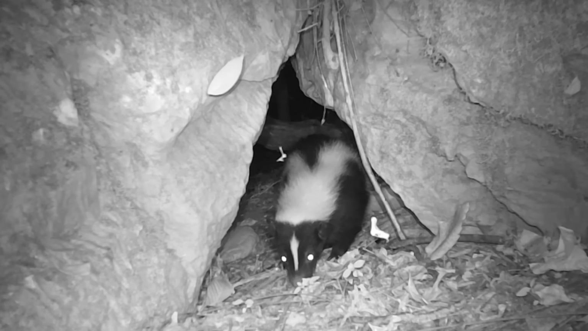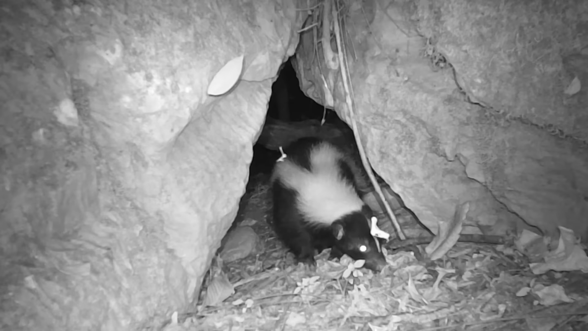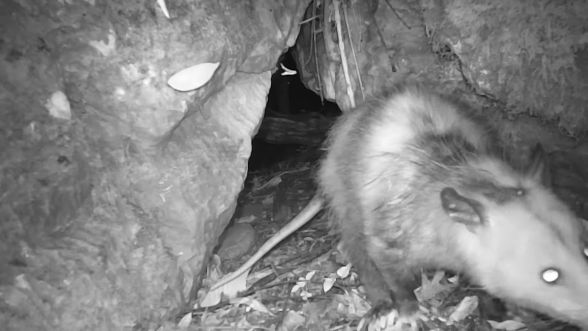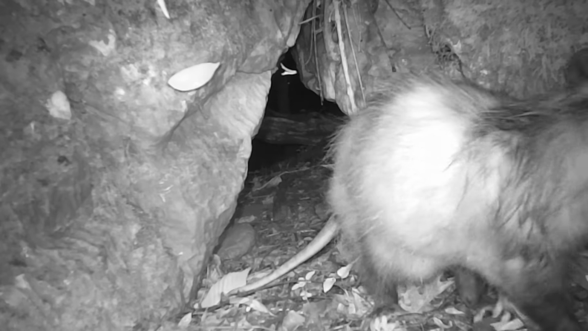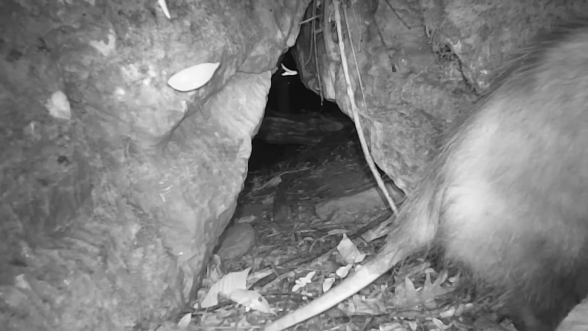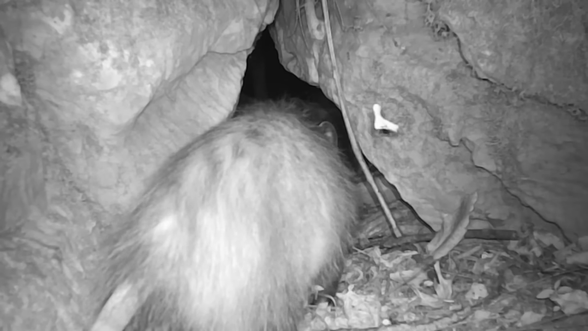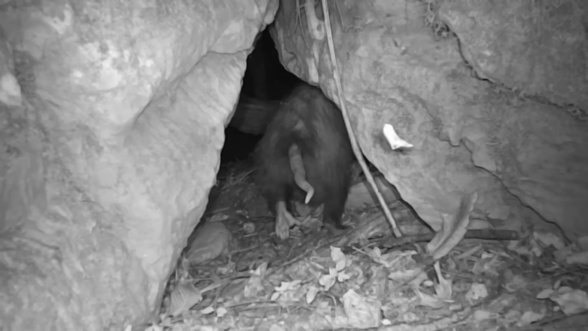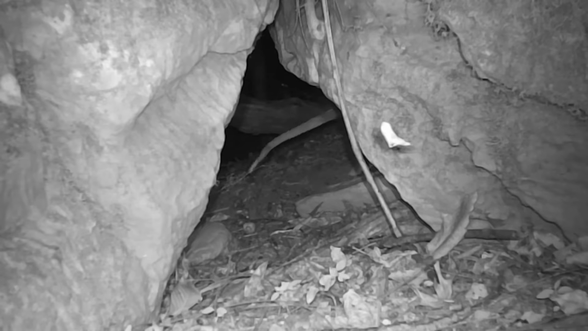At the back door, there's that little skunk. Yeah, and there's a possum. Yeah, it looks like old Corkscrew coming in there, that crooked tail.